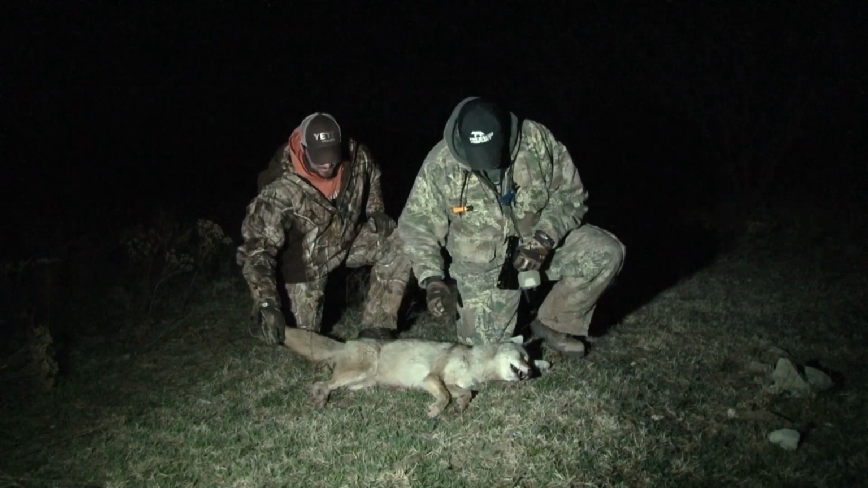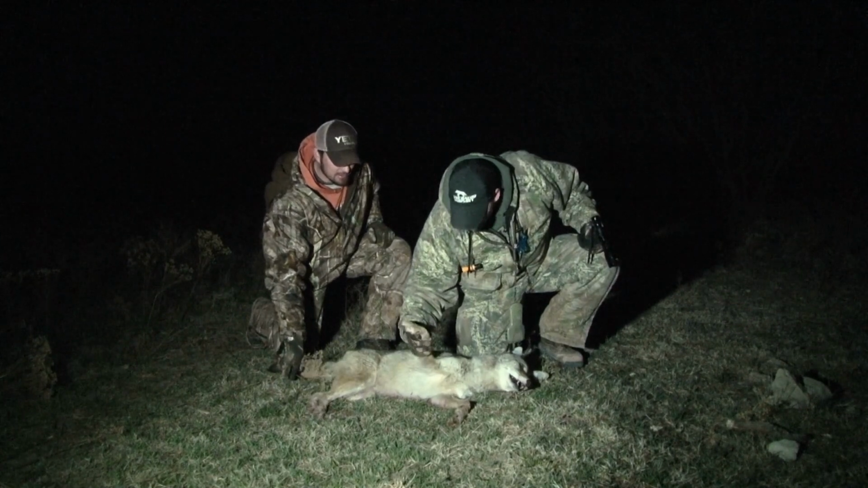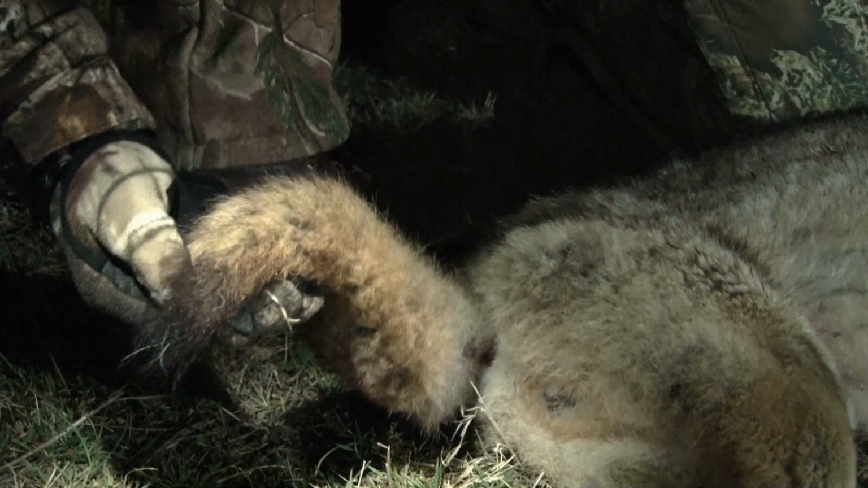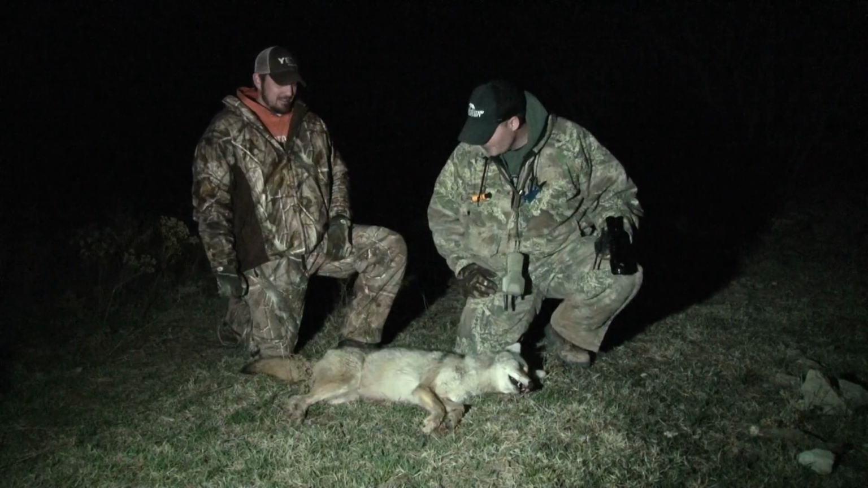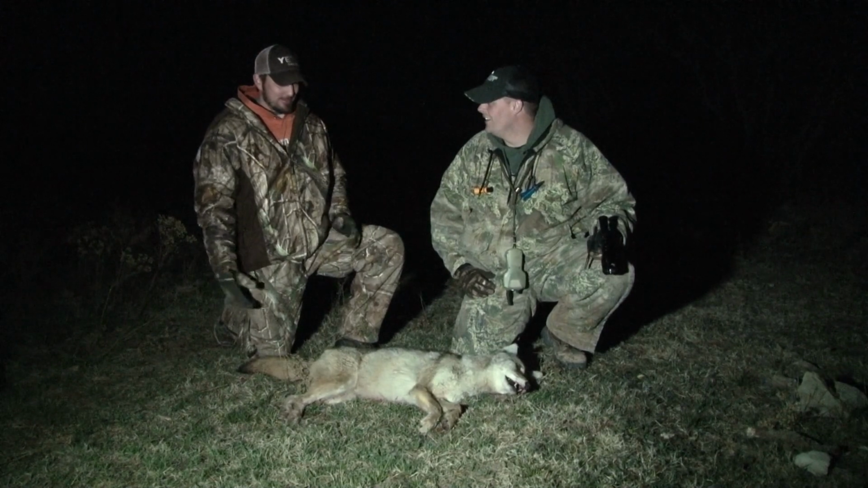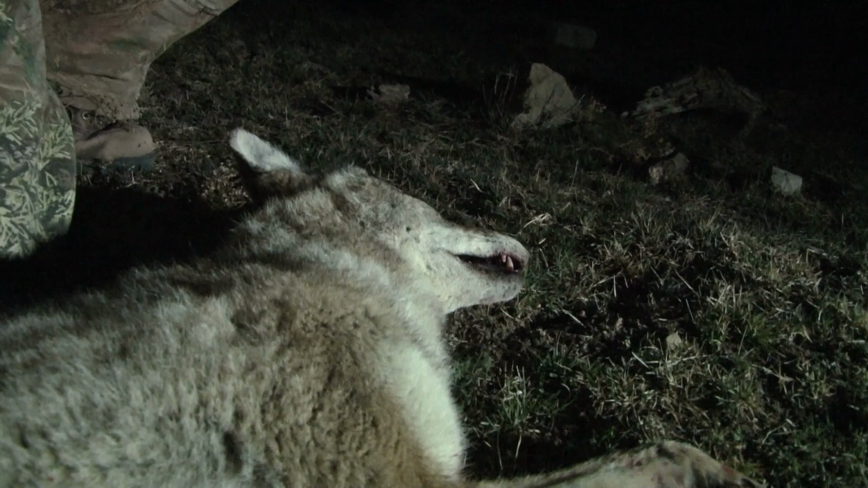Yeah, that's a big male. That's awesome. We'll take it. Looks old, man. He's all beat up. That's an old warrior right there. We'll take it. I wish he'd have came in shotgun range for you. Well, what can I say? You did it to me again. Sorry, man. Nah, he hung up out here.